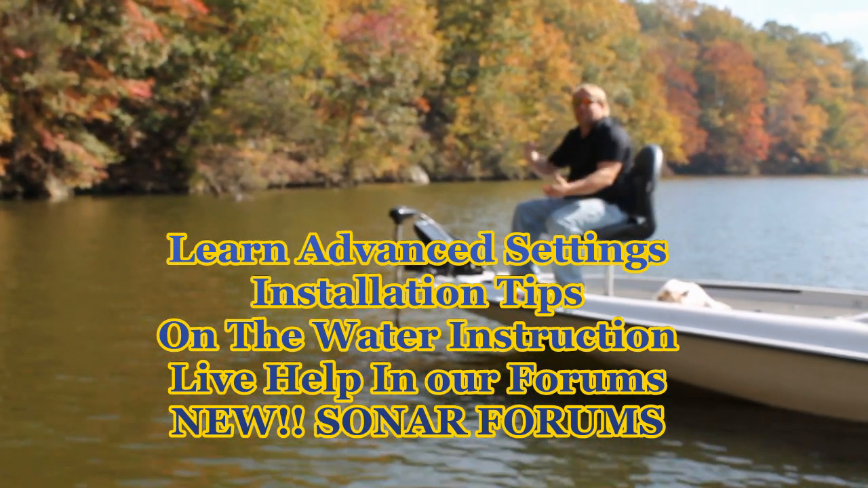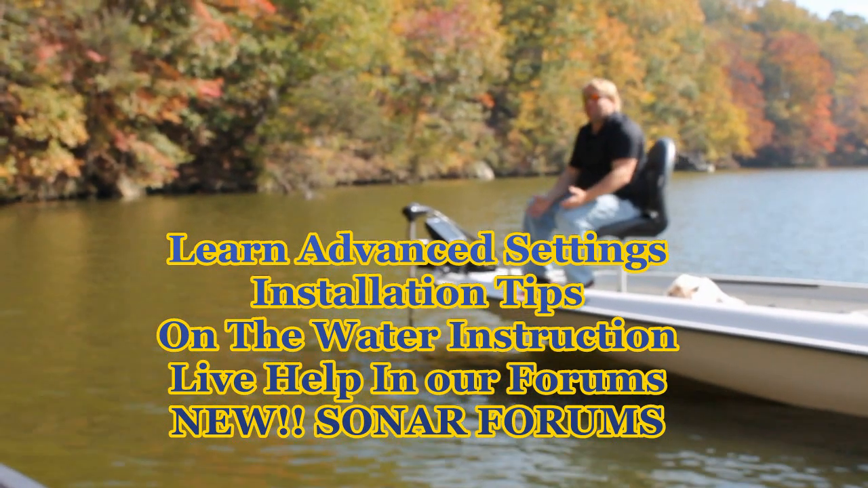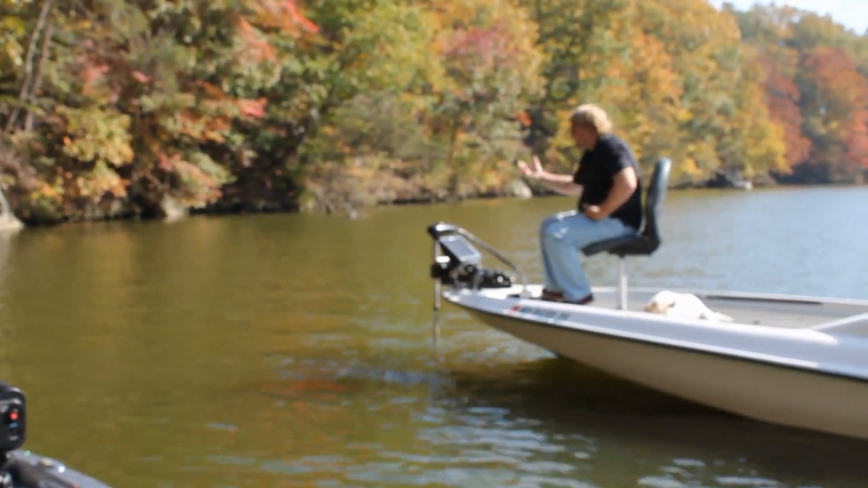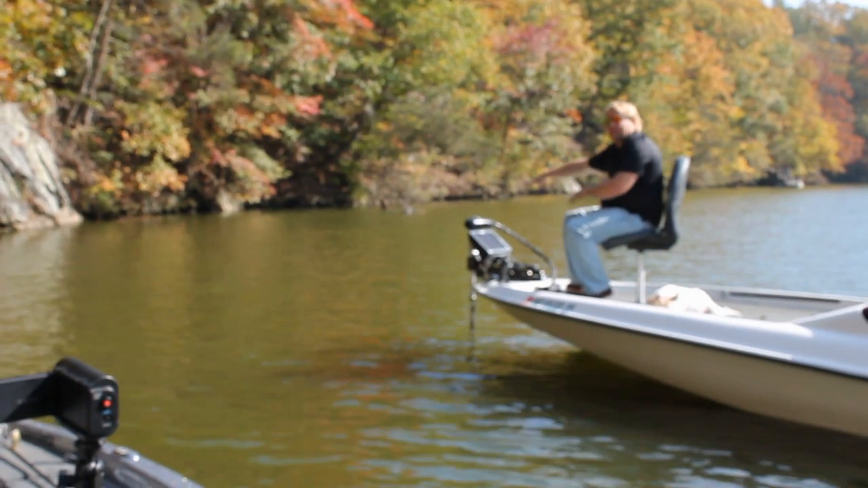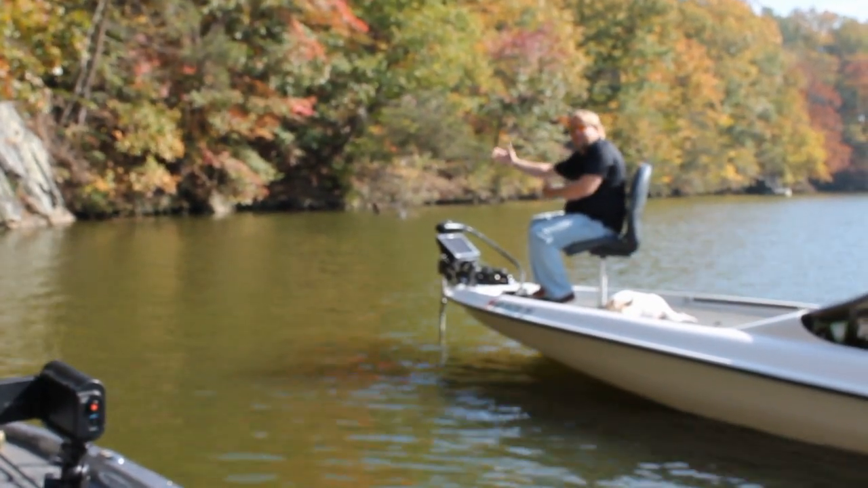It never comes up at the same foot. It goes 60, sometimes it's 80, sometimes it's 100. It's all over the place. Now, what I typically try to do is set it up so if I'm in 10 feet of water, I go 30 foot. I'll make the range 3 times what the depth is. So if I'm in 20 foot, it would be 60 foot range.